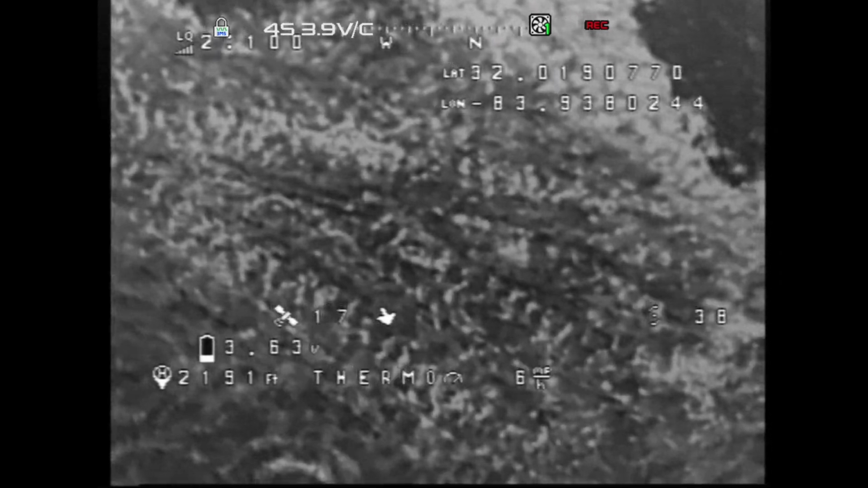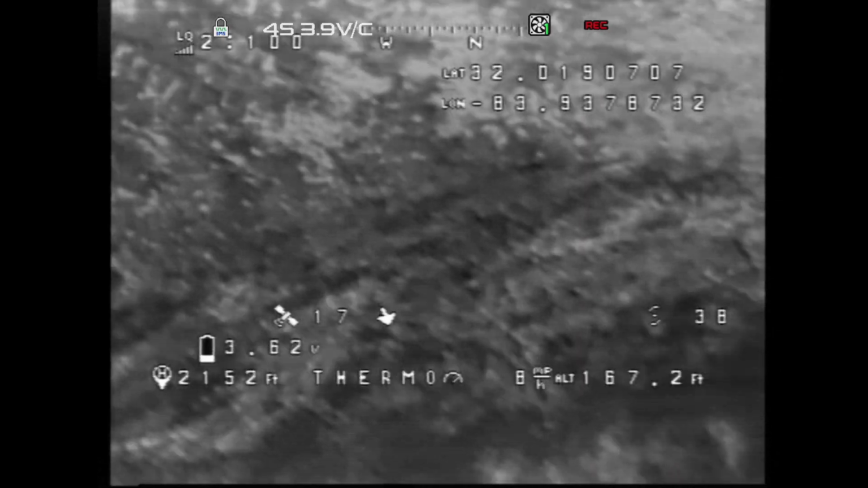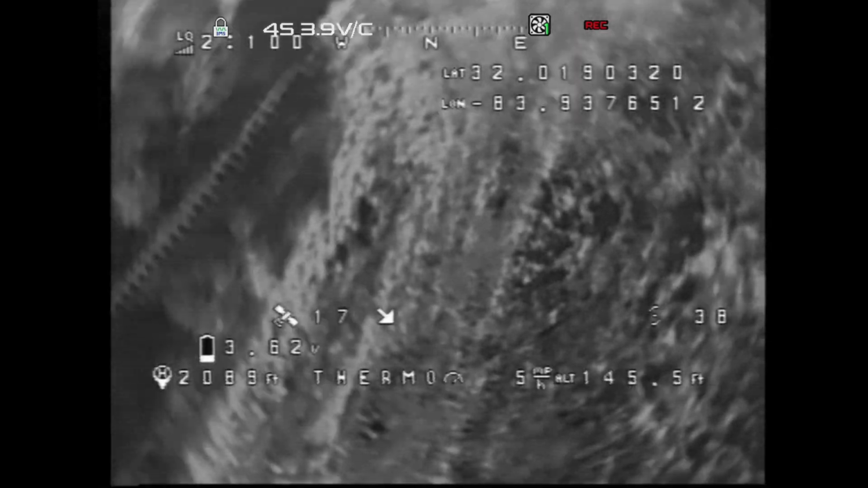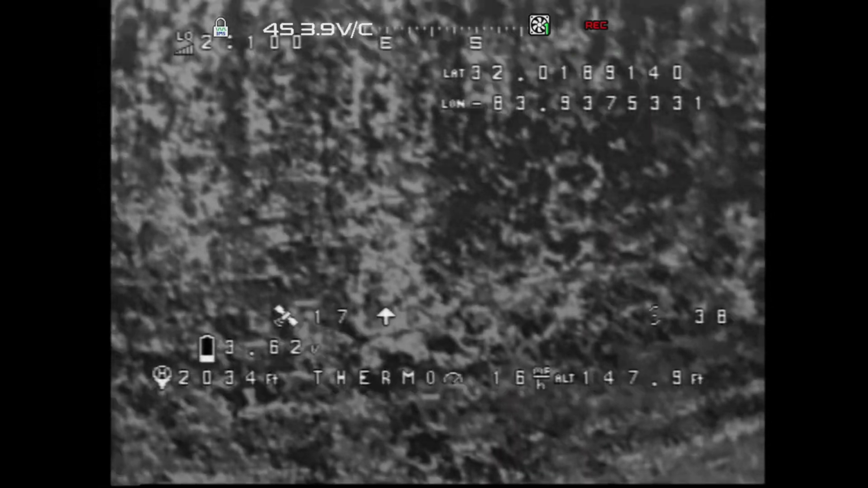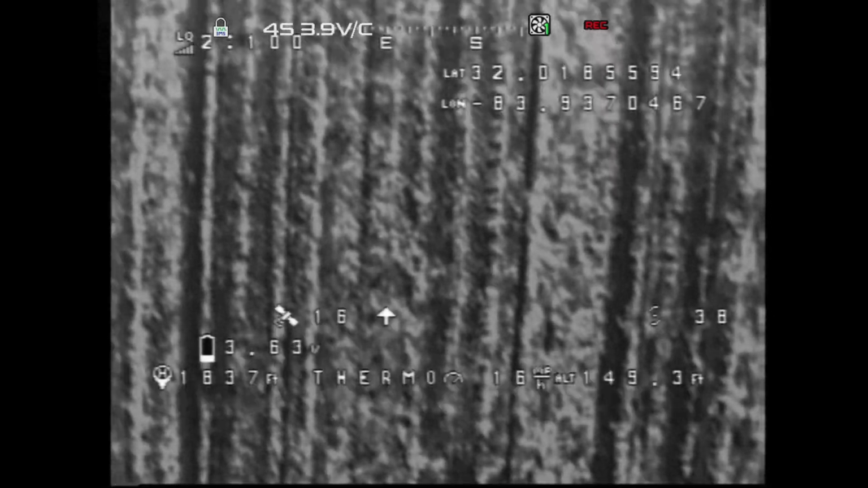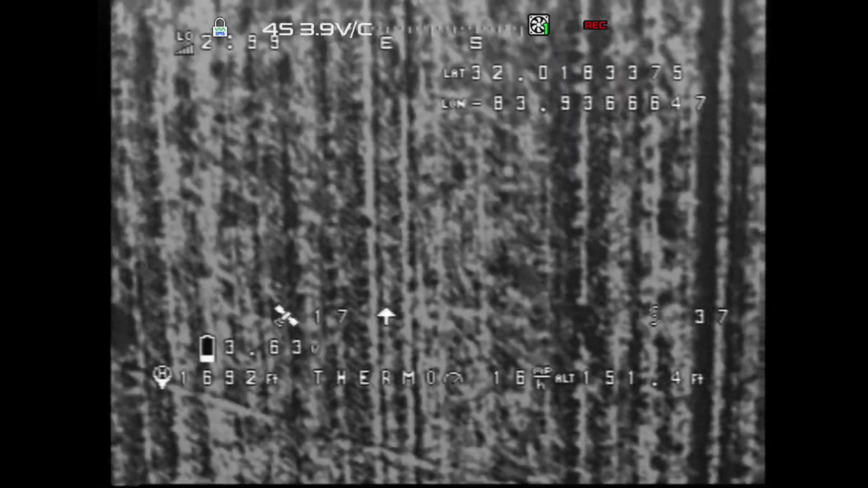Alright, now we're just going to go ahead and hit return to home. It's turning. 150 feet. 17 satellites. Well, I need to put my modes on here. 150 feet. See, let me get my phone out so I can record this baby coming in.